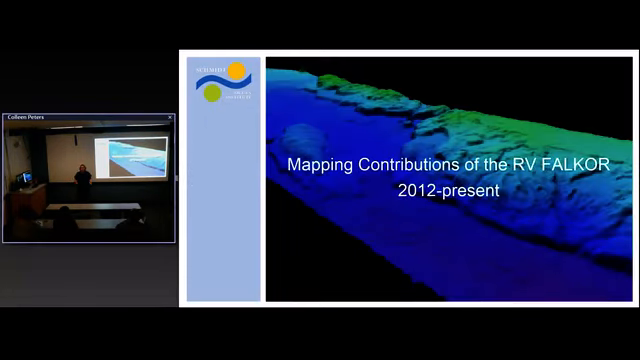So I'm just going to go over what we've been up to as far as some of the survey areas that we've done and the different parts of the world that we've been in. I'm not going to go into super scientific detail. I can certainly answer questions afterwards. And you can read a lot more about any of the particular projects on the website. We have blogs for pretty much every cruise. So if you want any more specific details, we can find them on the website as well.